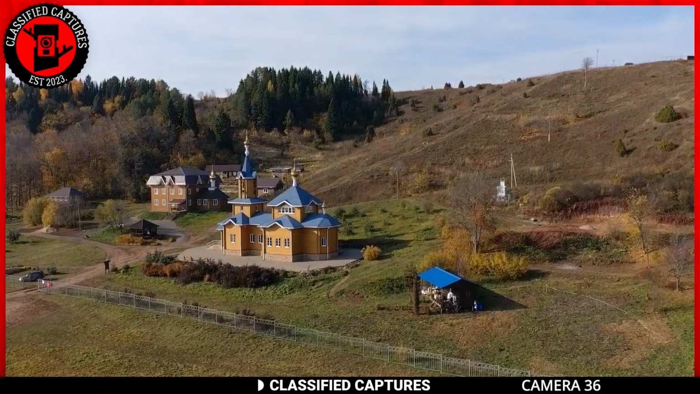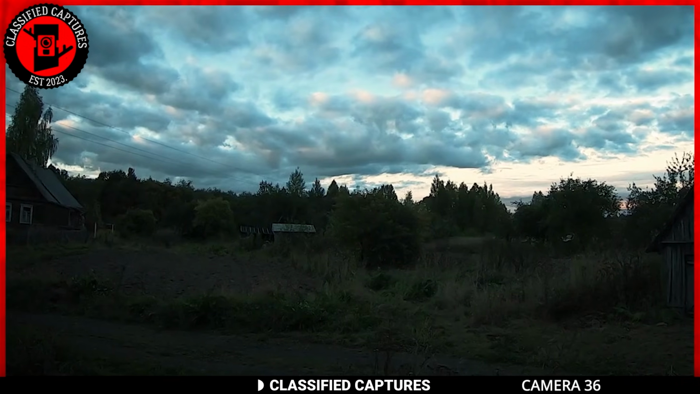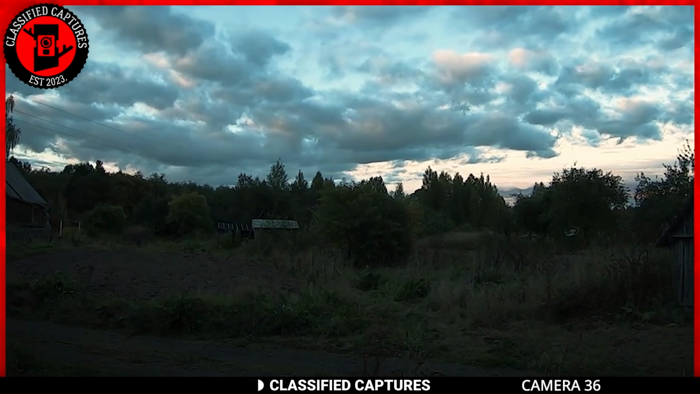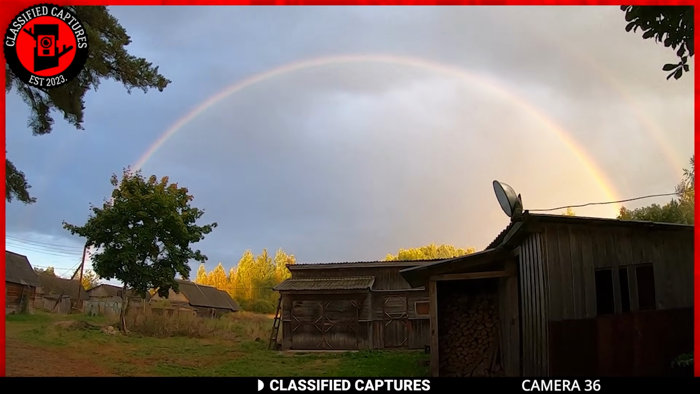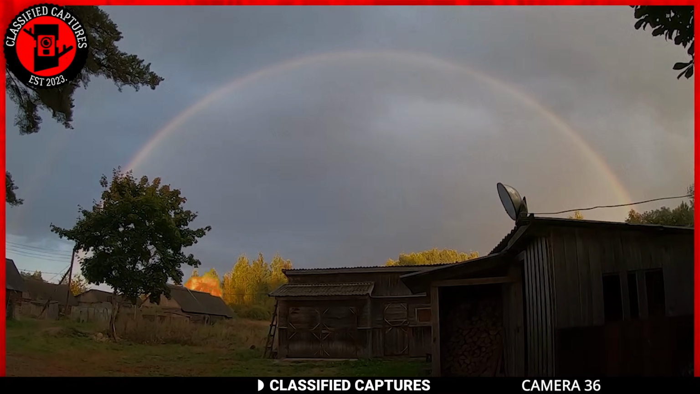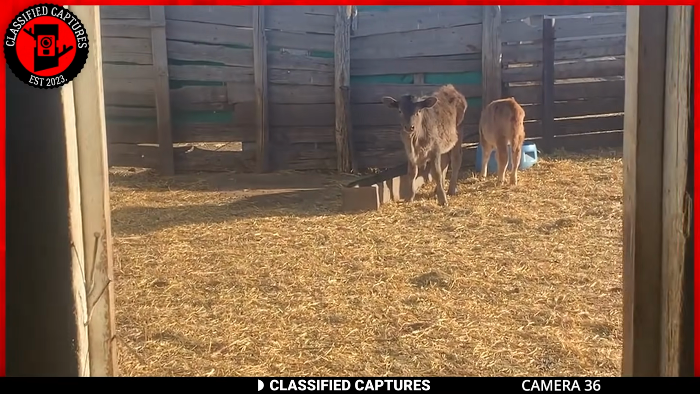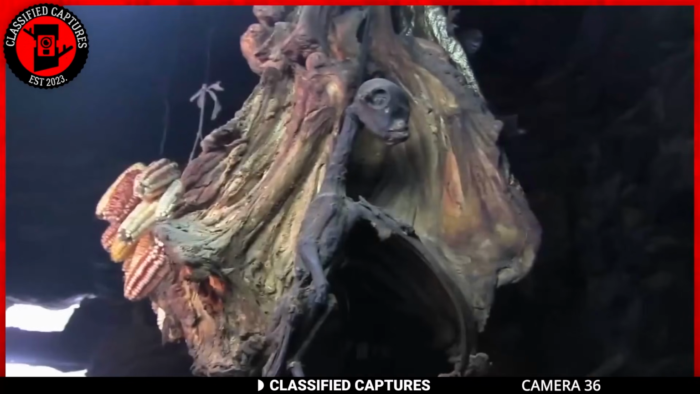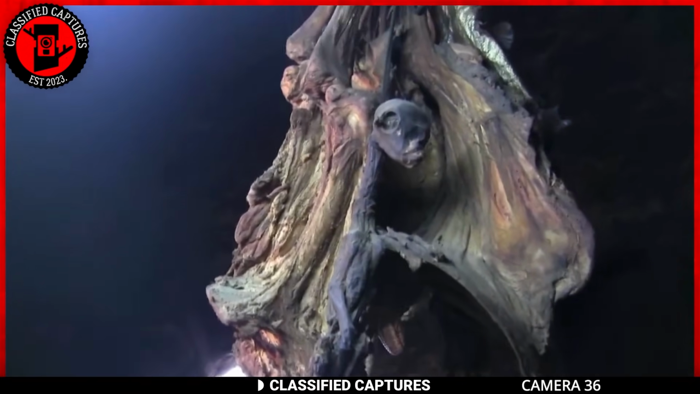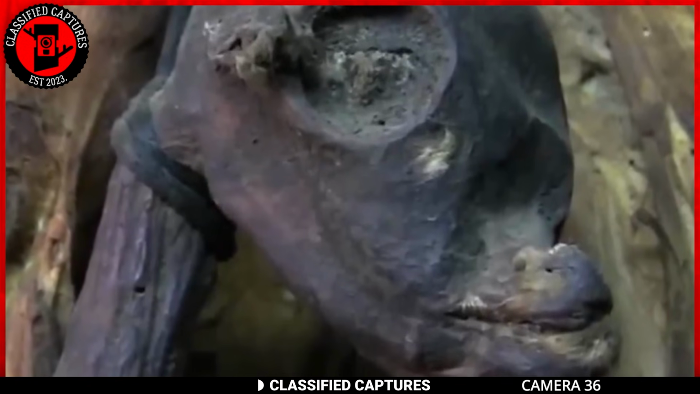Back in 2011 in Russia, a local farmer was woken up in the middle of the night by an intensive earthquake. As he woke up, he realized that the quake was not what he thought it was. It was an explosion. So the farmer set out to investigate, only to retrieve this: the burnt remains of a strange creature.